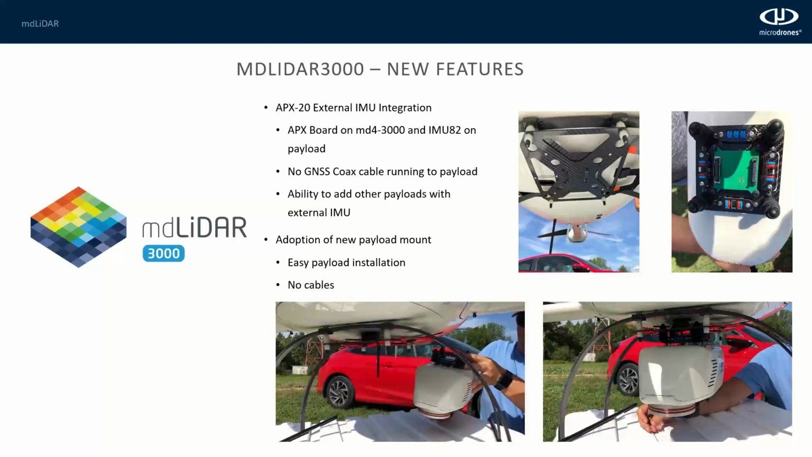So essentially, you take the drone out of the box, you put the arms on the drone, attach the payload, turn it on, and you're ready to start flying. So the setup time and everything is very quick with the MD LiDAR 3000, as it is on the 1000. But this advancement in the way that these sensors actually connect to the drone and work together, really what sets us apart on the expert style of LiDAR scanners for UAVs.